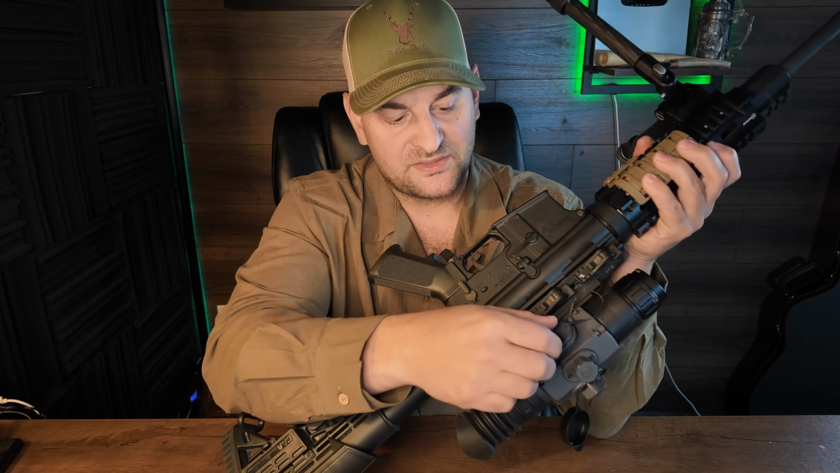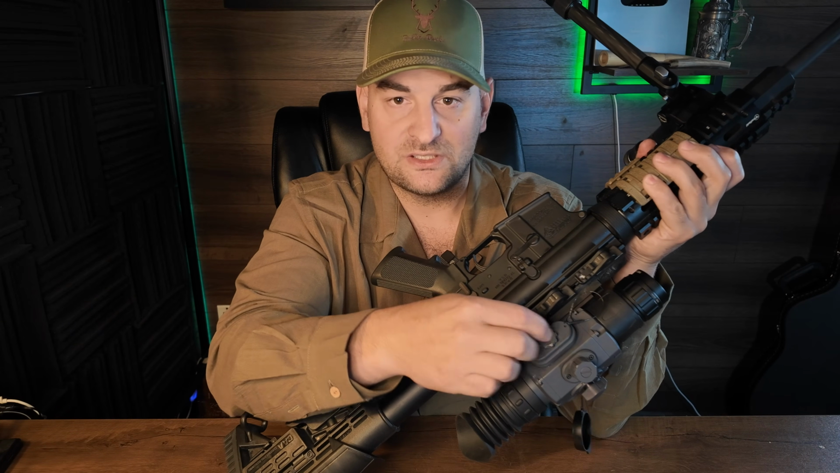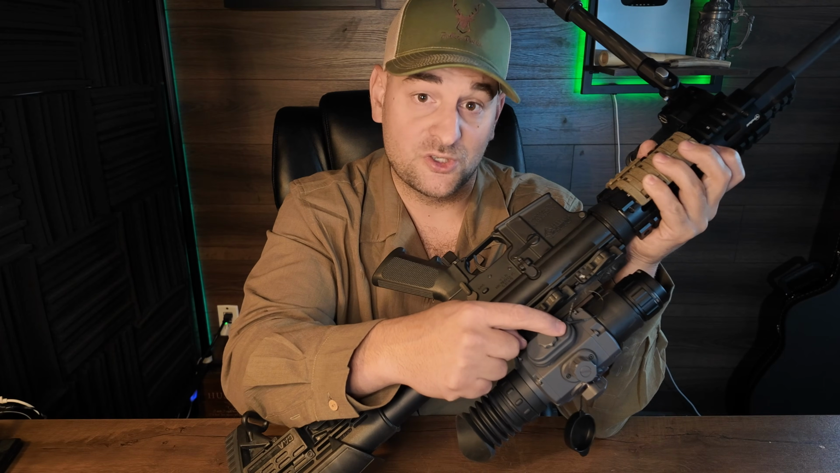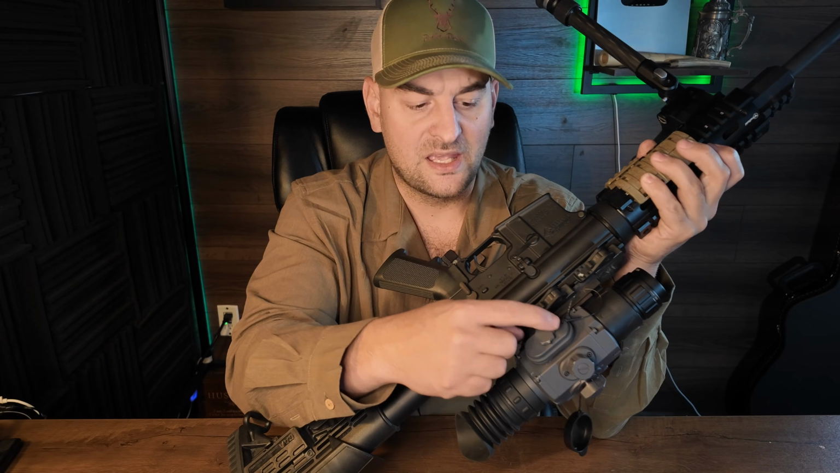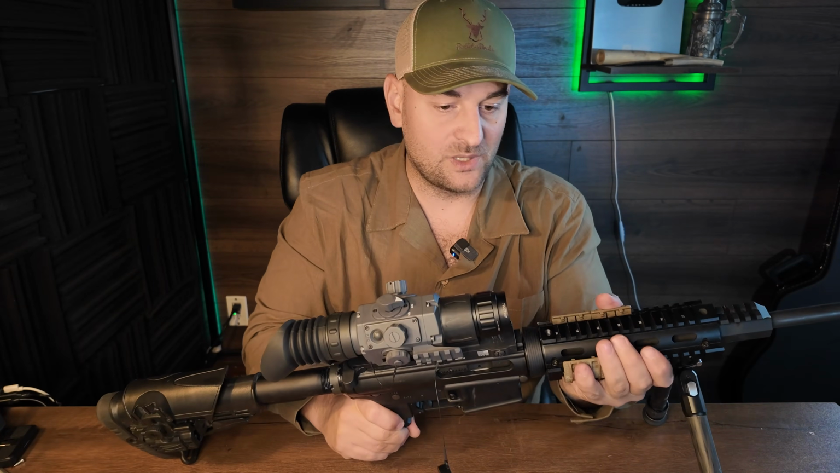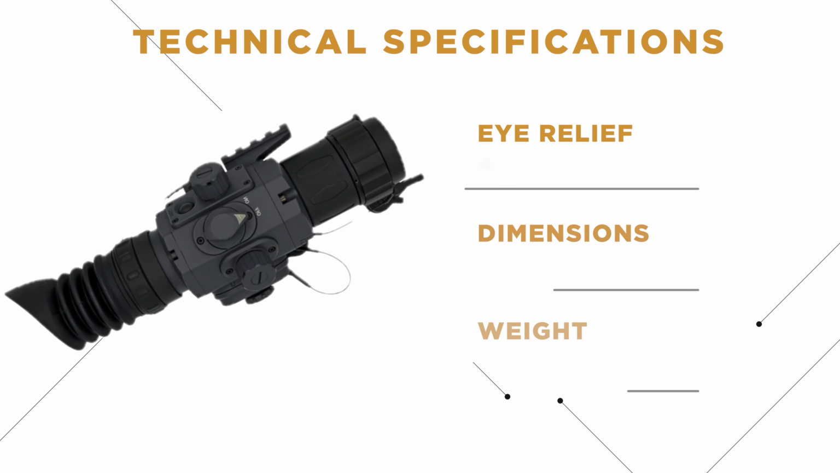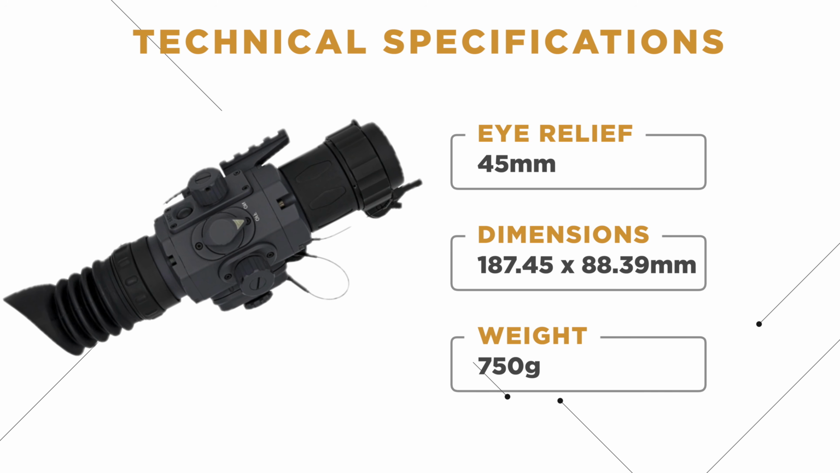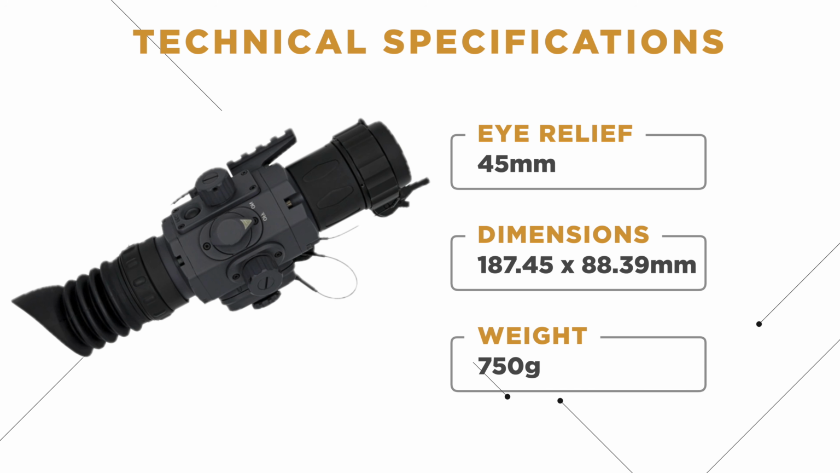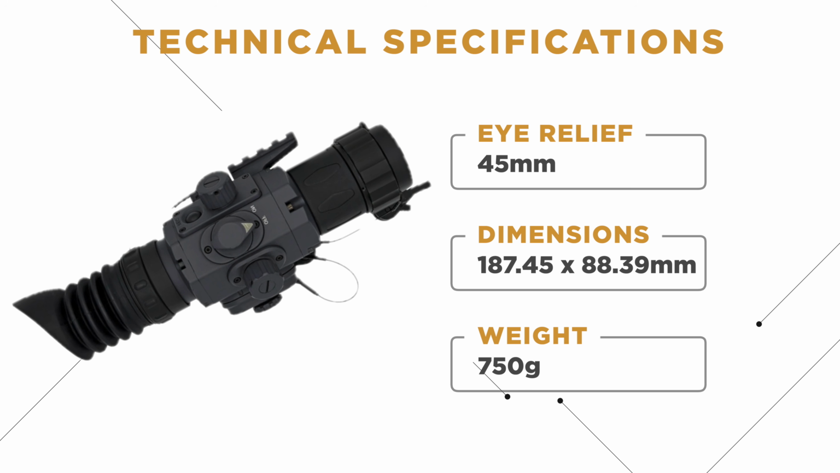All the way to the left side, you have a really heavy-duty O-ring sealed cap that's screwed tightly down, and that houses two CR123 batteries, and that's what operates the scope. The battery operating time is about 4 hours, so lots and lots of time. It also has Wi-Fi and Bluetooth connectivity to an app, which is awesome for remote viewing. The eye relief on this is 45 millimeters. The overall length on this is 187.45 millimeters by 88.39 millimeters.